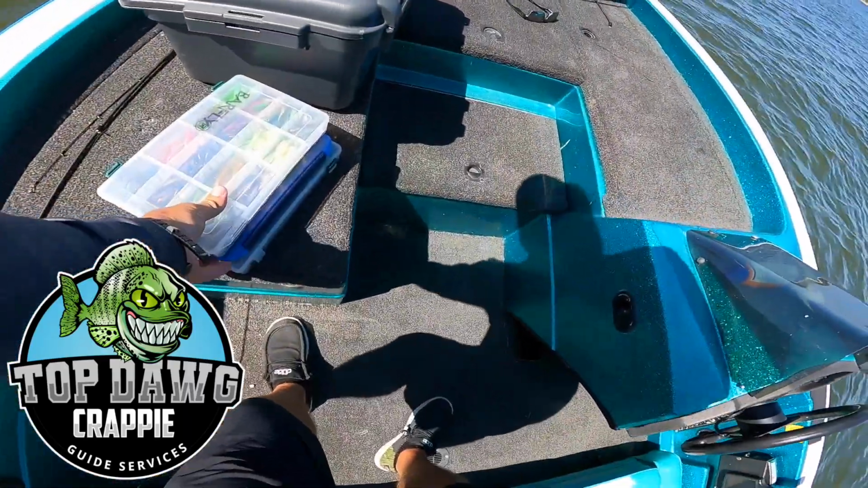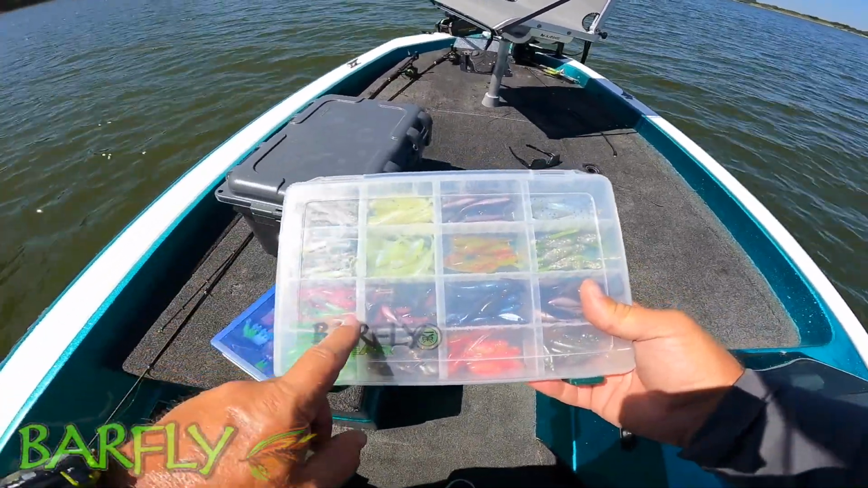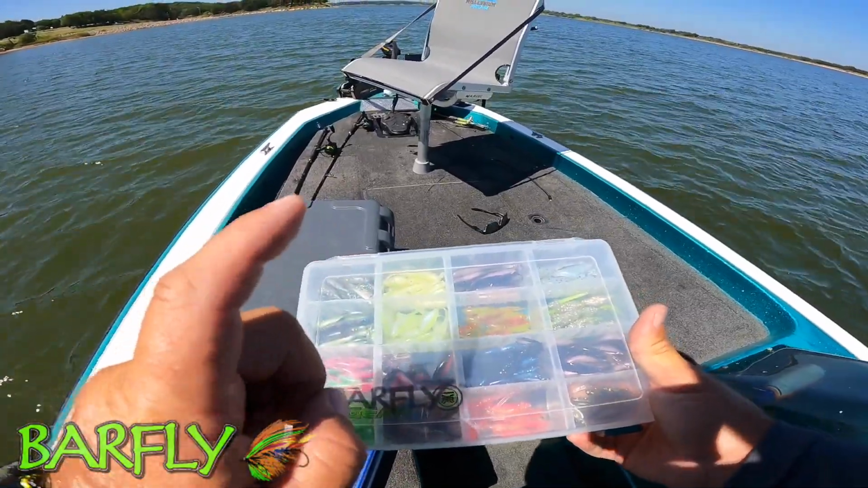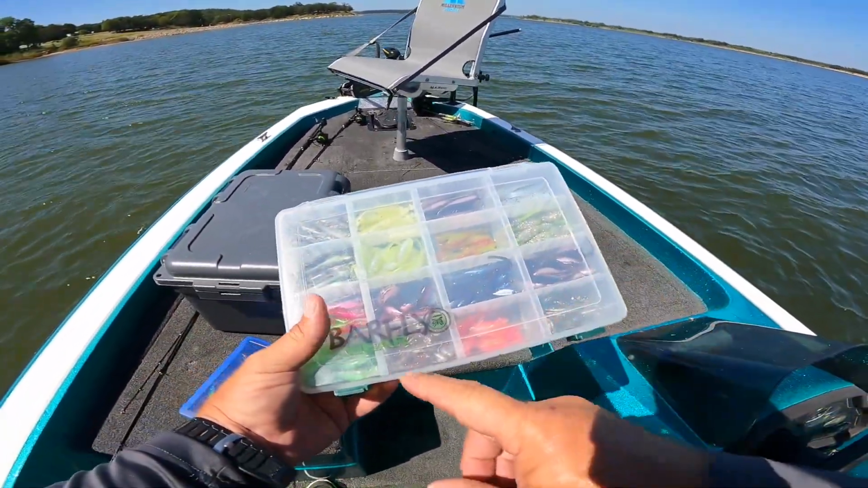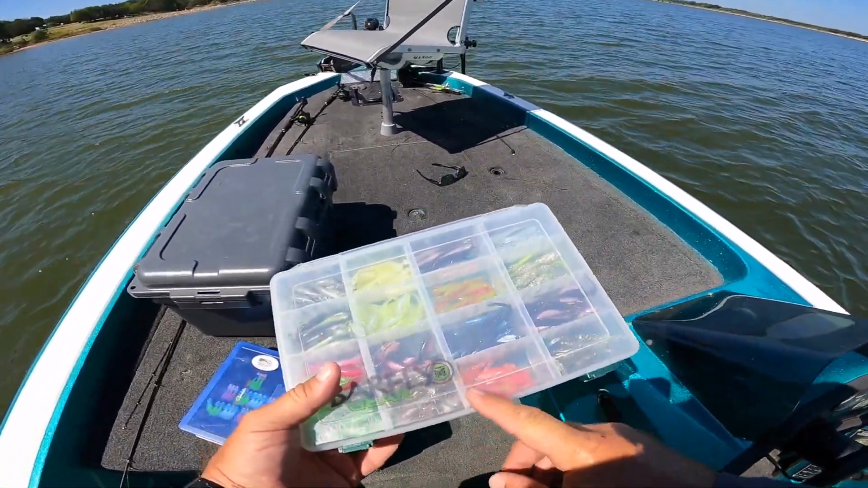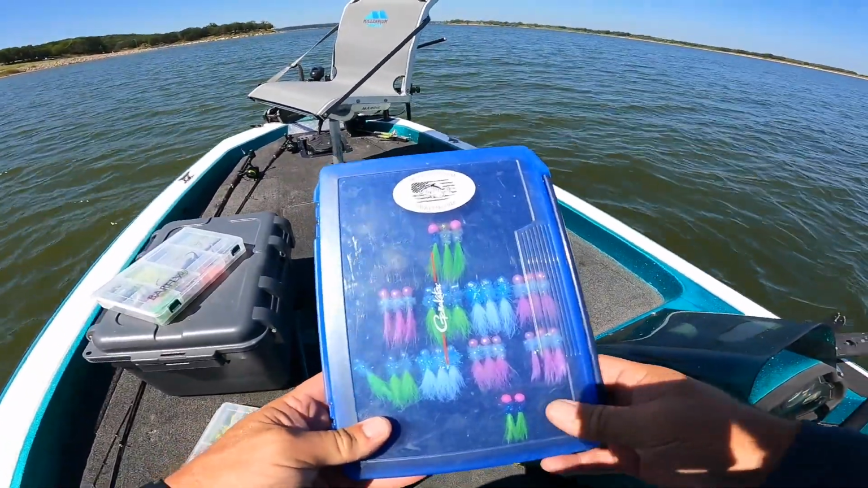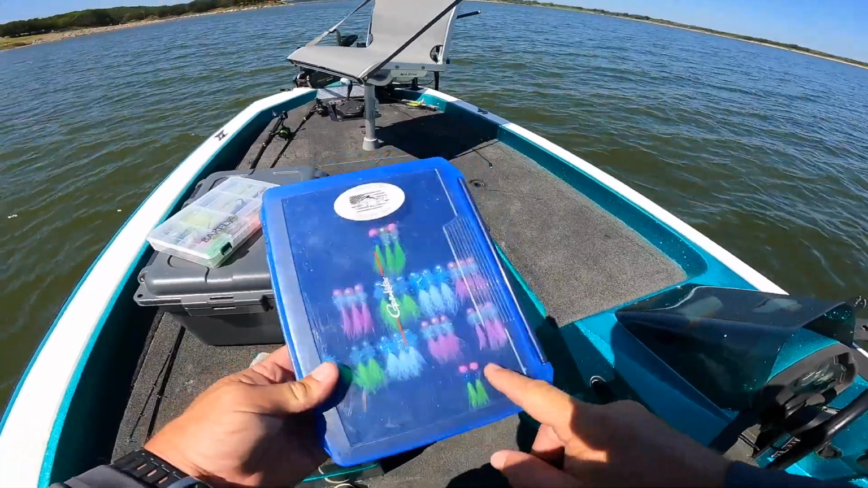Alright guys, today we're gonna go with the BarFly Gear Soft Plastics. These are my signature series line of plastics by 4B. Got a bunch of variety in here. I combined several of my individual packaging into one box so it's easier for me to carry. I'm also going to be using the Joshua Bridges custom crappie jigs. They're hand ties. I've lost a few, but I've got a few left. We're going to try those.